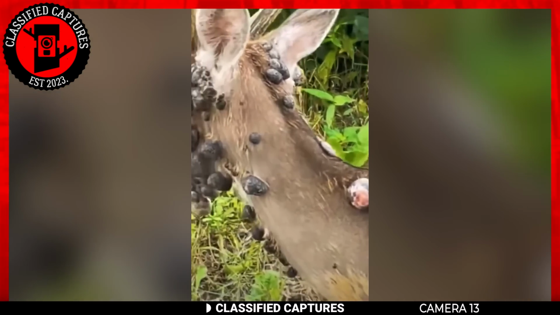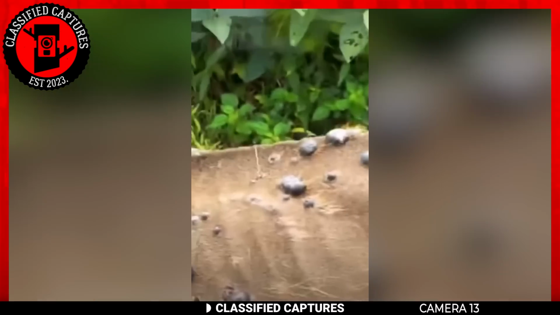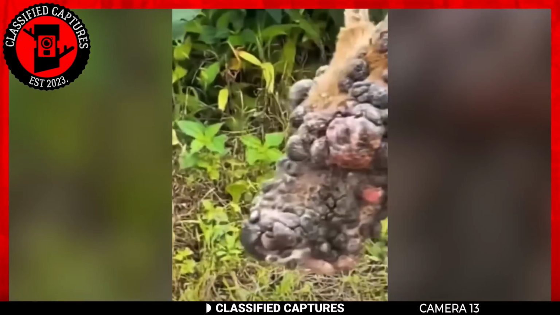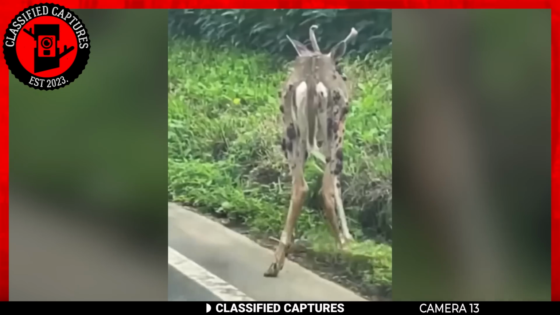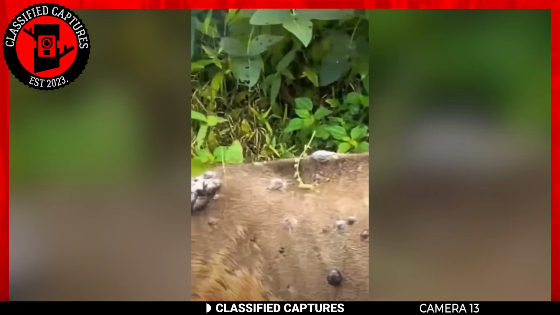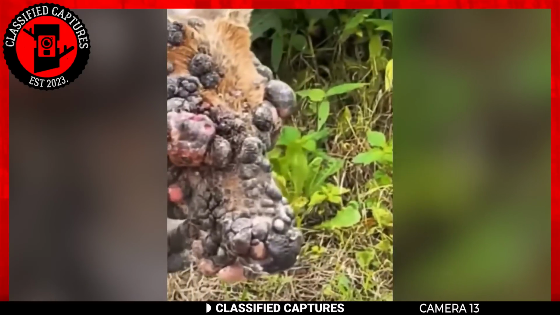The deer in question is afflicted by a condition known as cutaneous fibromas, or more commonly, deer warts. Although these hairless tumors may not be as painful as they appear, they unquestionably lead to a diminished quality of life for the affected deer. Looking at this deer, we don't need a vet's opinion to know that this is a severe and very uncomfortable case for the deer. There's not much we can do, which makes it all the more sad.